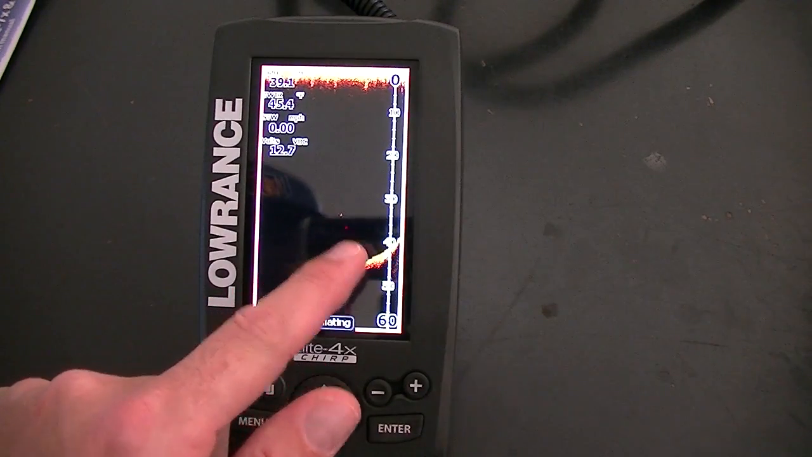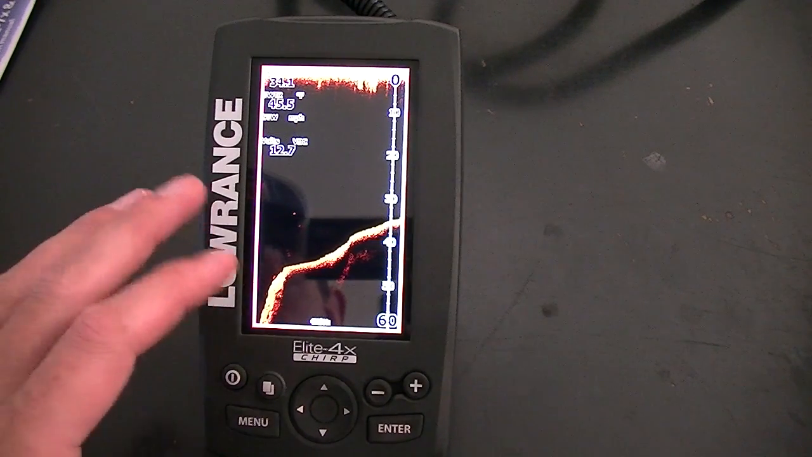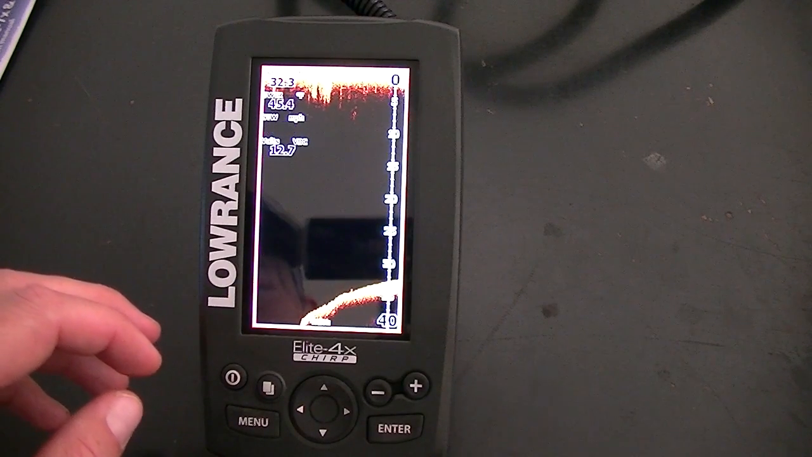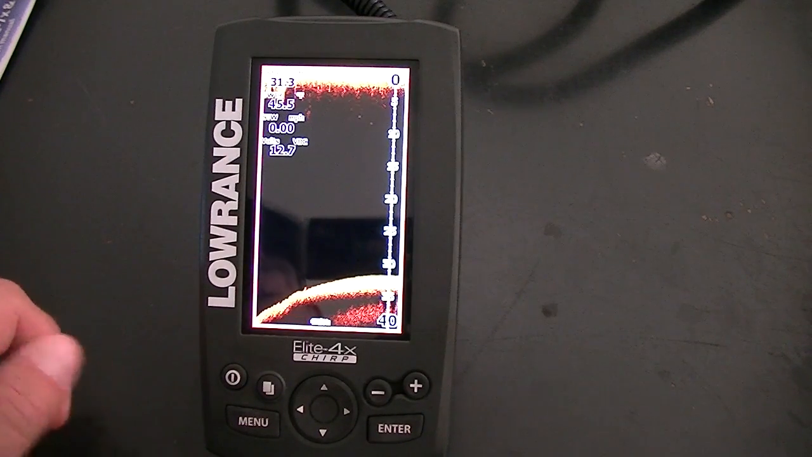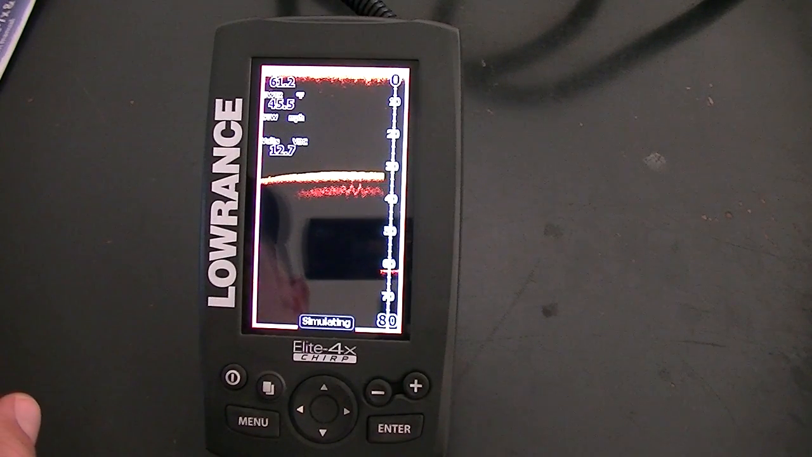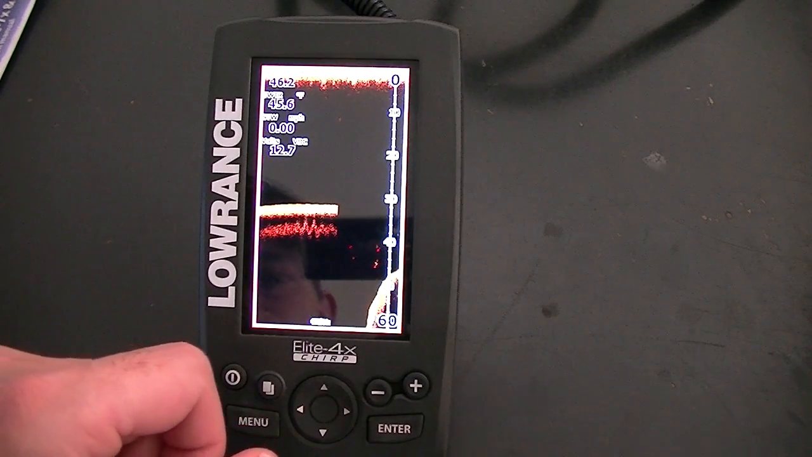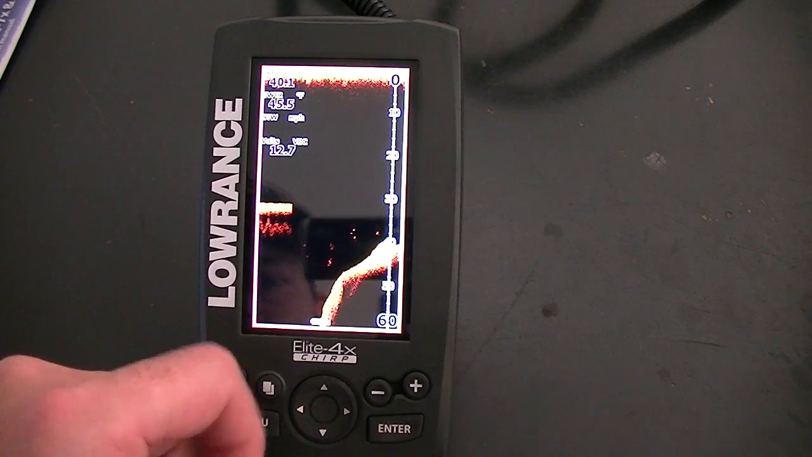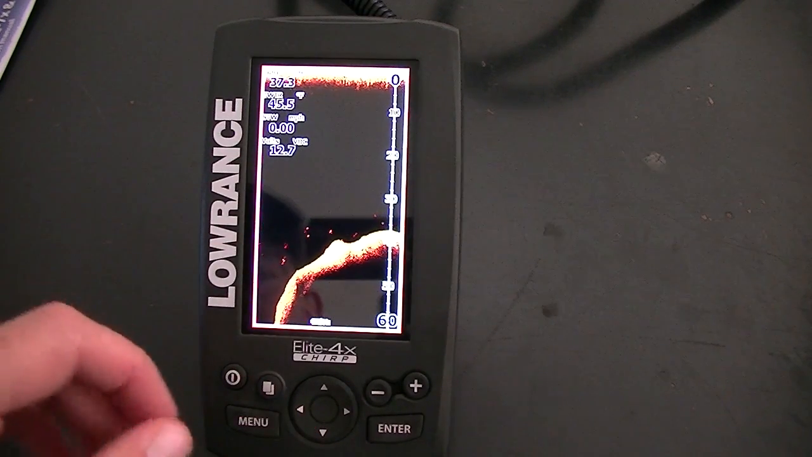Now these dots here are probably bass, or some type of fish. This doesn't show grass and stuff like that. Your regular sonar, Fishfinder sonar, will help you determine grass a little bit better than this will. But this will show you your actual structure. Probably a bunch of bass right here. You've got a drop off there. Or a bunch of fish.